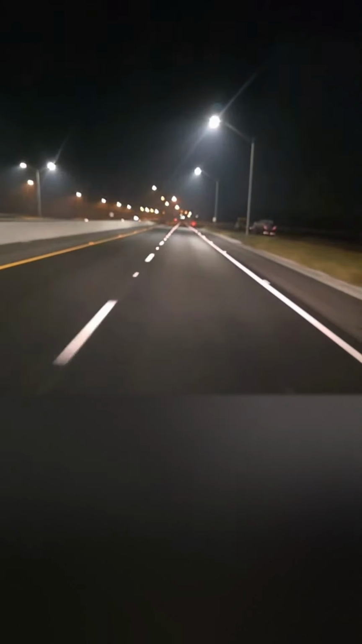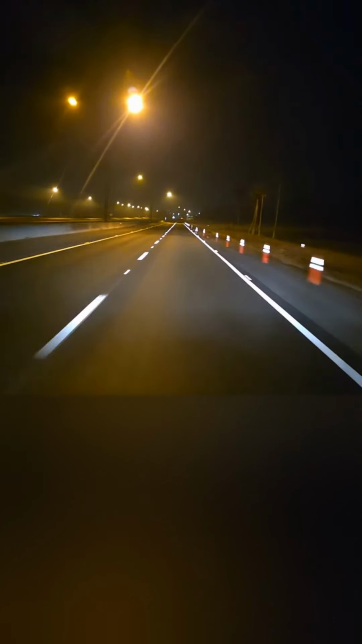I can smell the firewood. Someone's got it lit up out there somewhere. It smells like the end of it too, so it's not that fresh smoky smell, it's the ashy smoky smell.